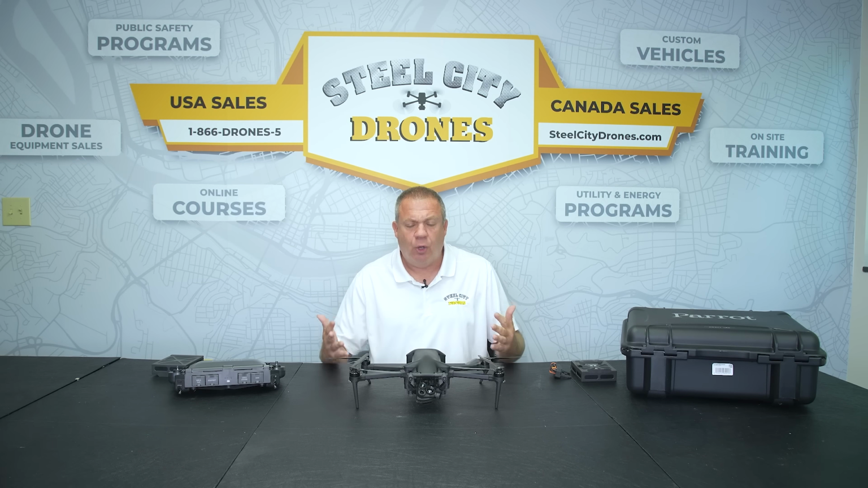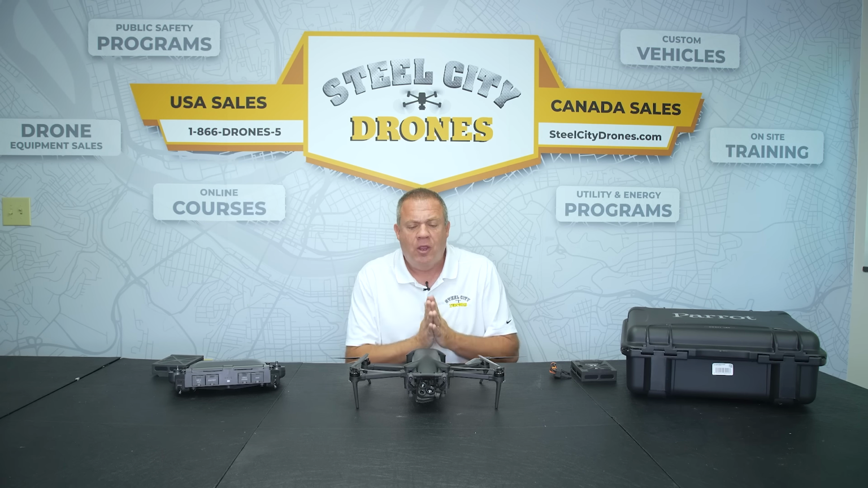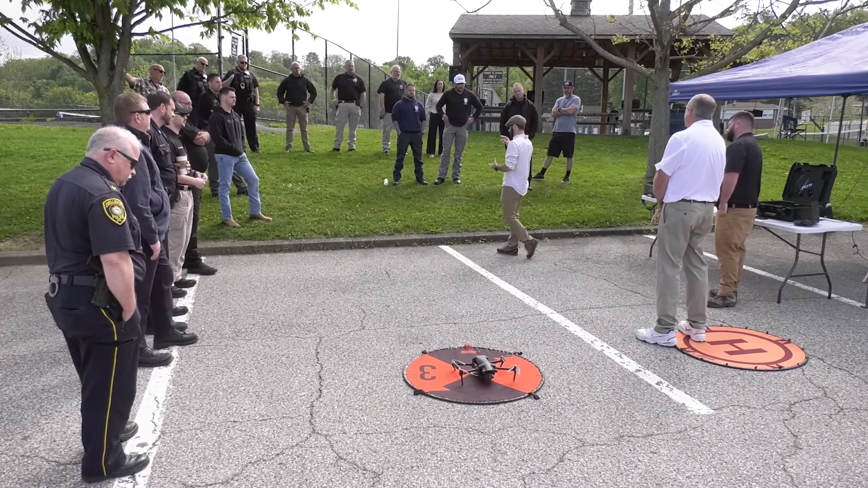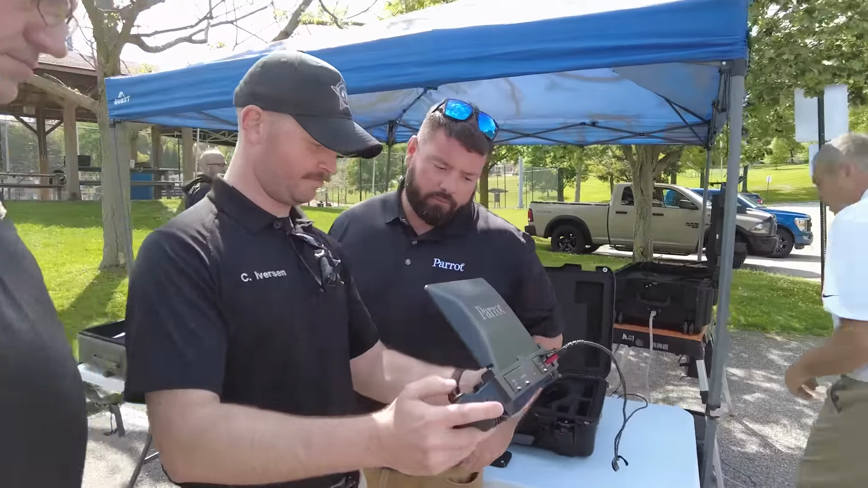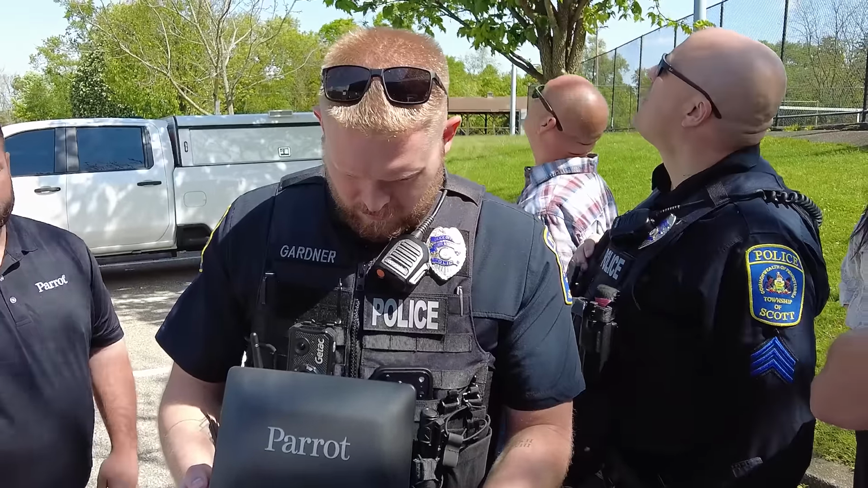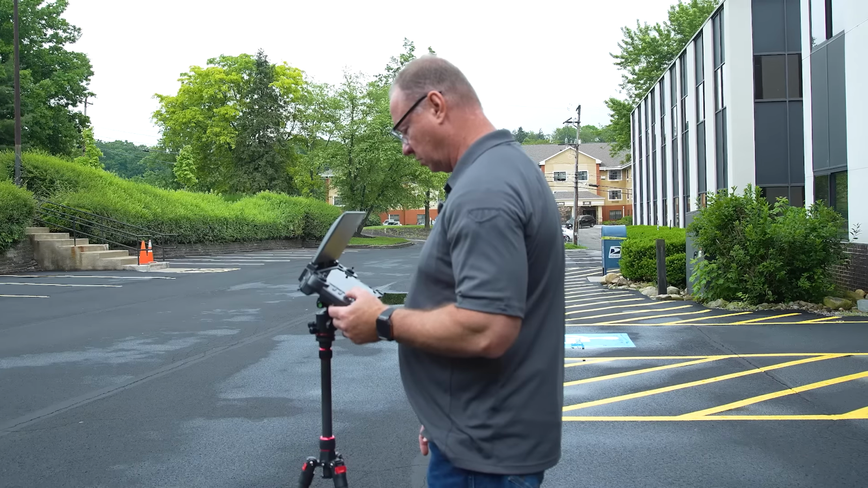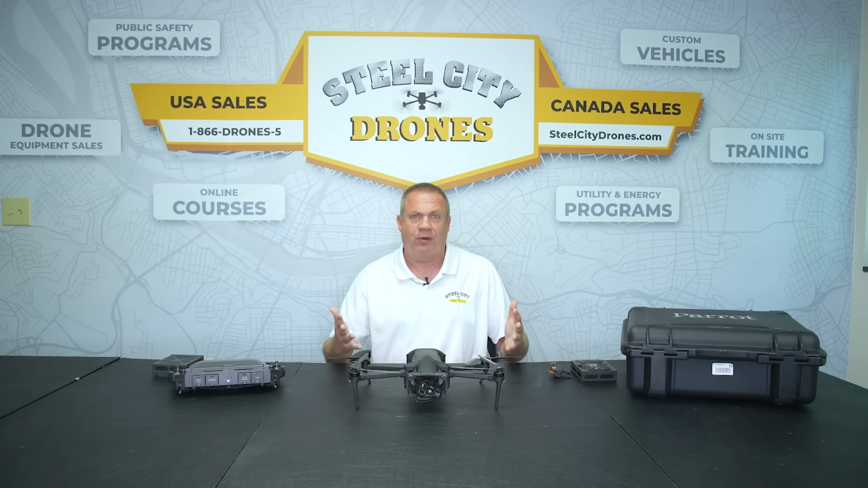So now that we've gone over the features and functionality of this aircraft, we're now going to share the feedback from the end users that we were able to demo this for. We actually had a public safety day where over 20 people came out for one day. And then we also went to different police departments around our region to get their feedback. So we wanted to share some of this feedback with you, with your peers. And here's what they had to say.